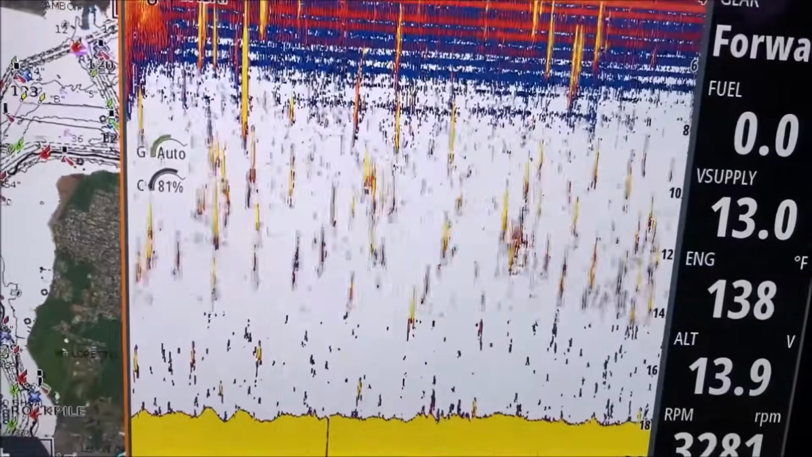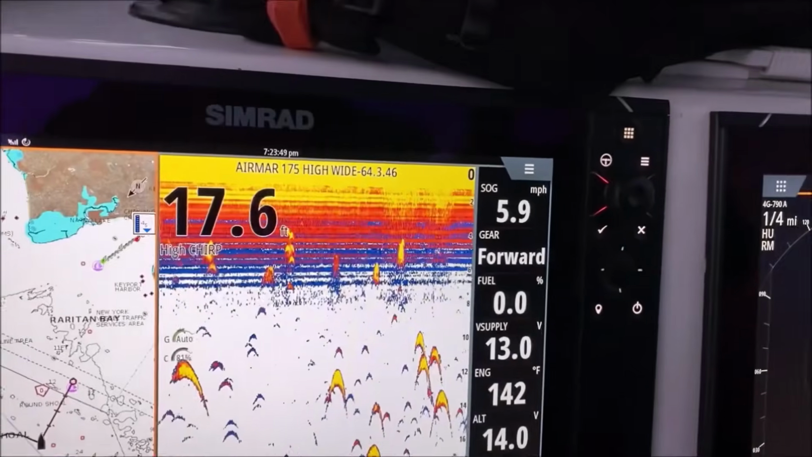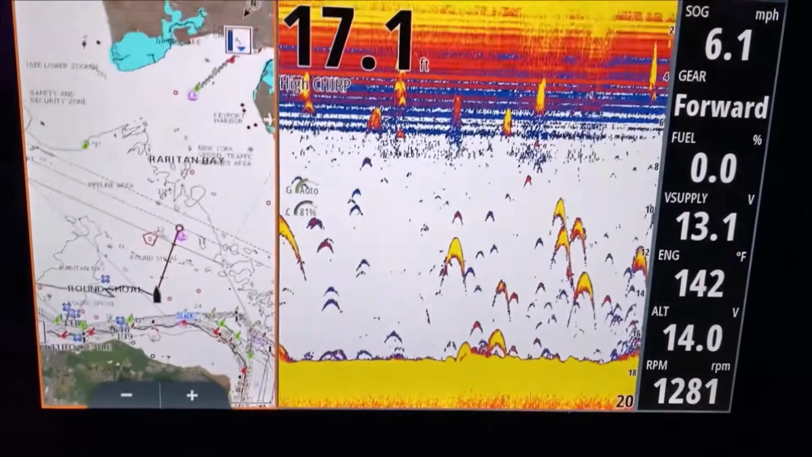What does striped bass look like on plane? There you go. There you go. That's what they look like.